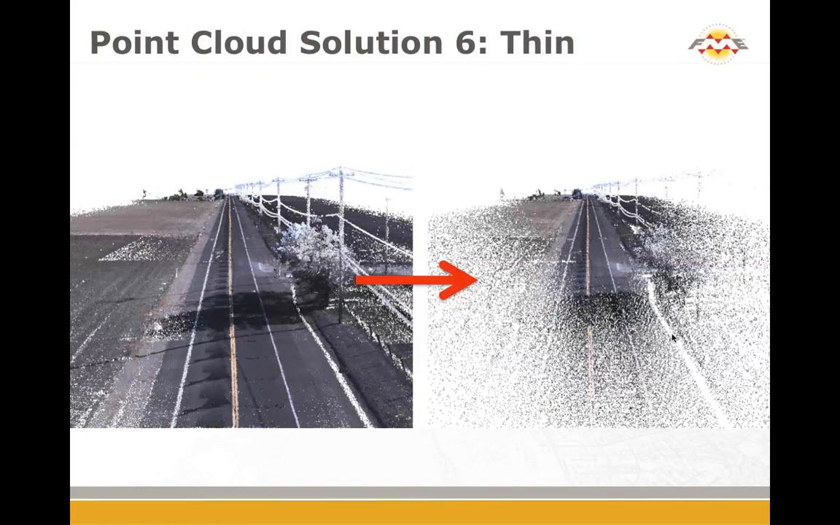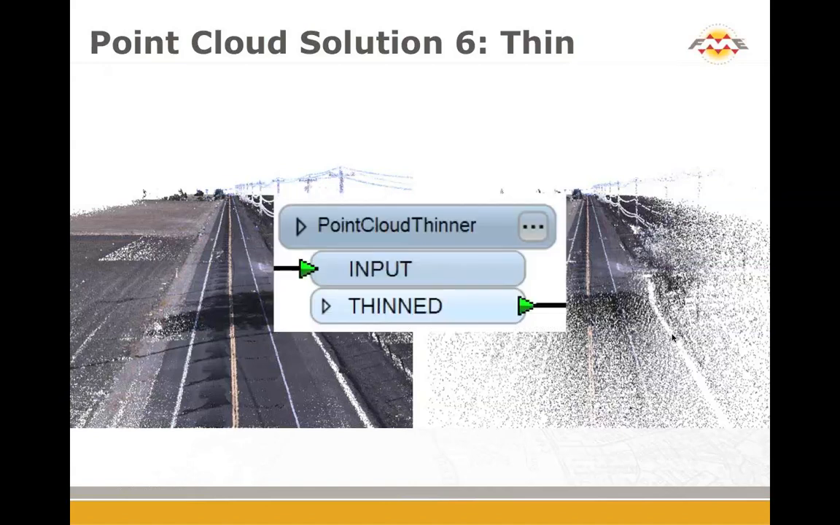Thinning. This is when you want to throw away data. There's just too much, and for the purpose that you're doing, perhaps you're just working on a workflow, you want to reduce the volume. Point cloud thinner. For example, if you need an overview point cloud covering the whole county or a city, then you can just keep every 10th or 100th point to reduce the file size, but still keep the representation.